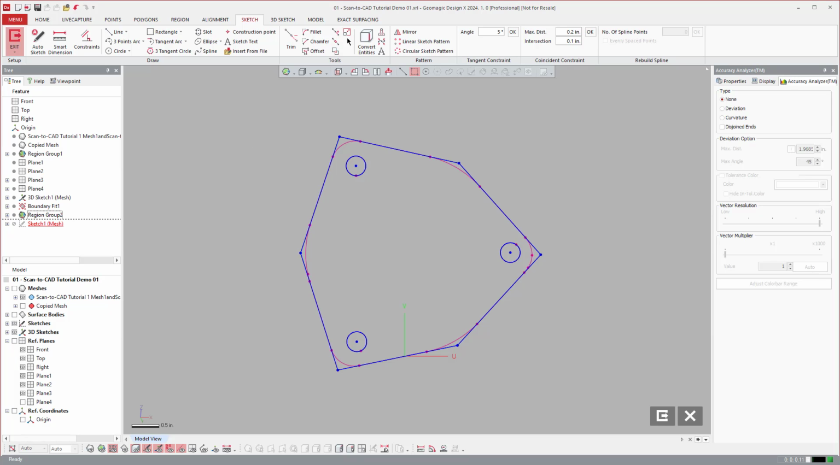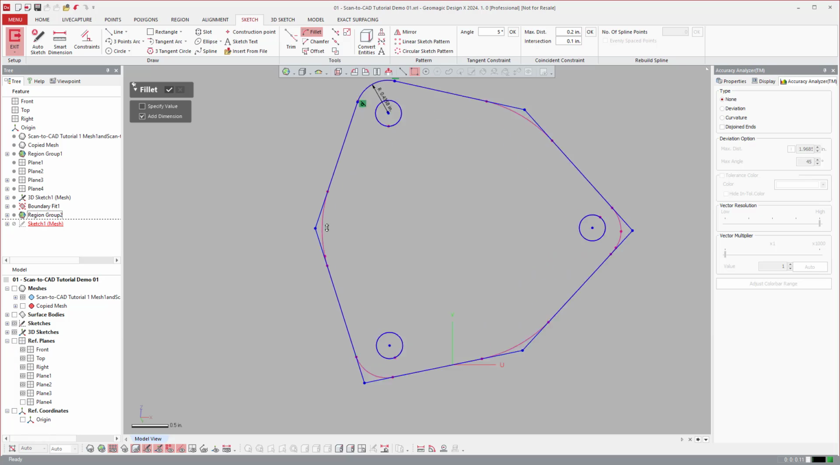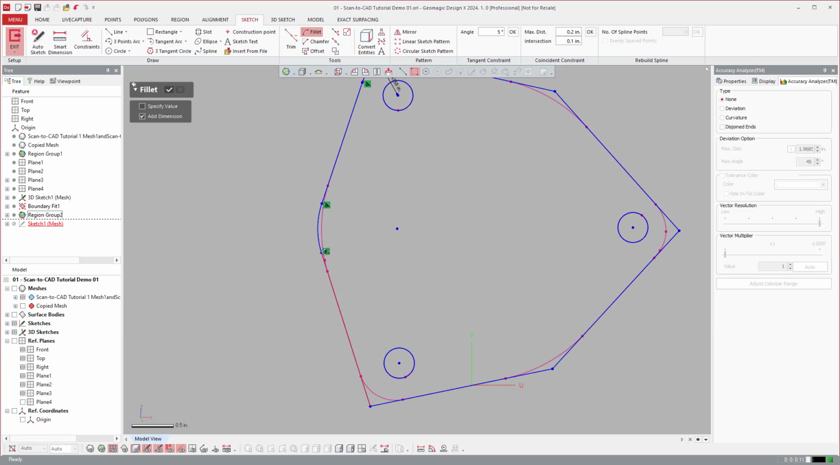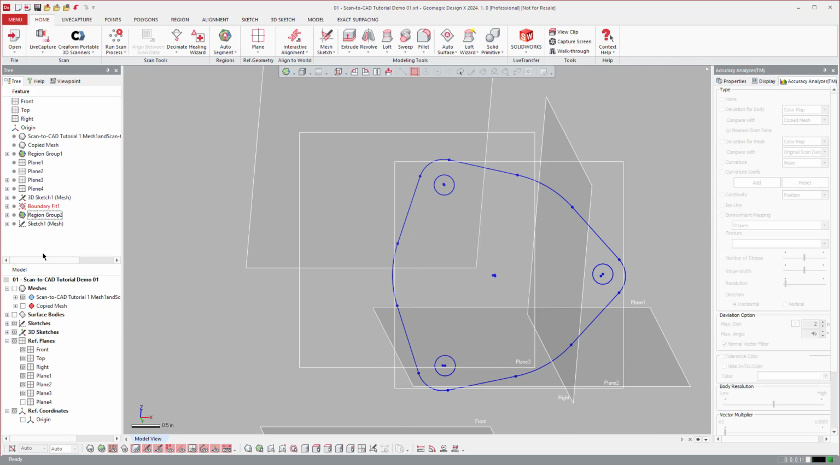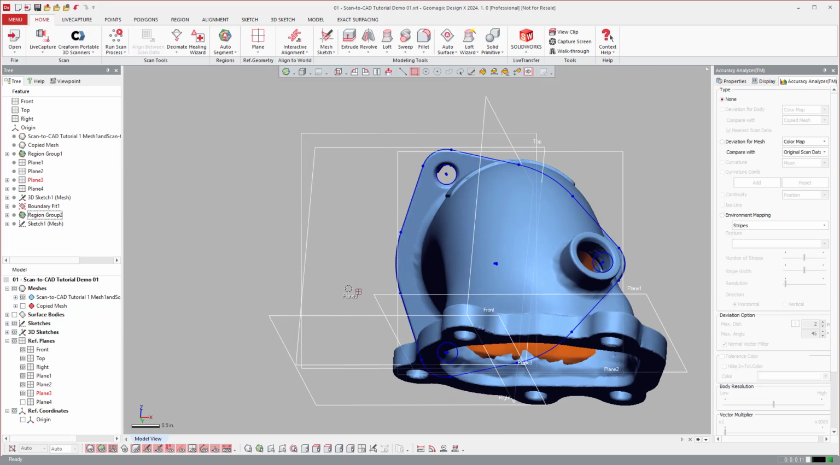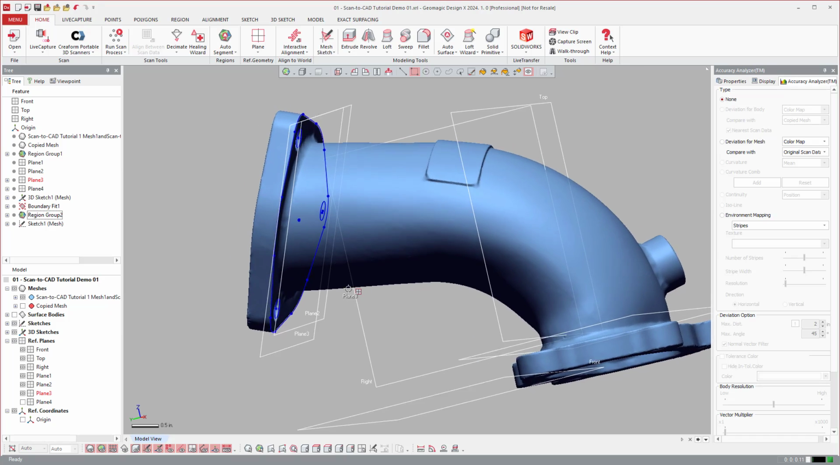But this is generally how I approach this stuff here. I kind of rough it in and then come back and add my dimensions and constraints and relations. Just kind of come around and create all of it. And you notice I'm not going to do the inside yet. I'm just modeling the exterior of the flange. We'll worry about that interior here in a little bit.